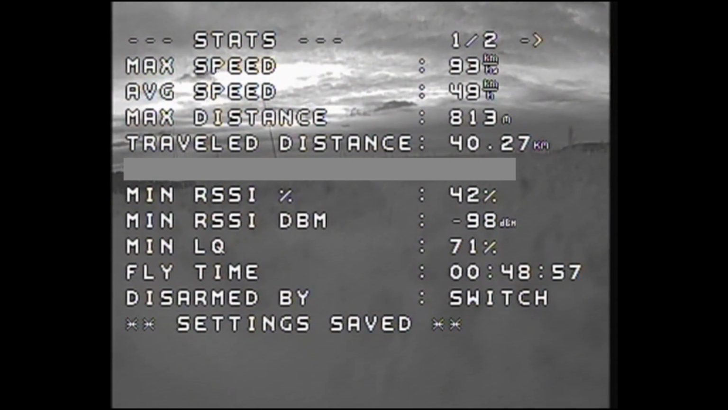I also want to point out that the trip distance at the end of that flight was, I think, just over 40 kilometers, which means that in theory, you could do a 20-kilometer flight out and then a 20-kilometer flight back. So this aircraft is absolutely capable of long range.